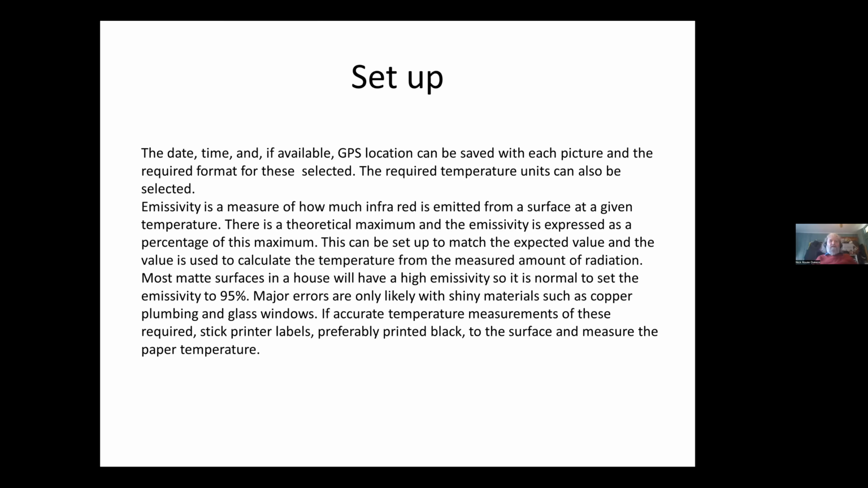Now, most matte surfaces in a house will have a very high emissivity, so it's normal to set the emissivity to 95% of maximum. This gives fairly few errors apart from shiny materials, such as copper pipe for the plumbing and glass windows. If you want an accurate measurement of these materials, stick a paper label, especially one printed black all over, to the surface and measure the paper temperature. It will give a much more accurate figure than looking directly at the glass or the copper.